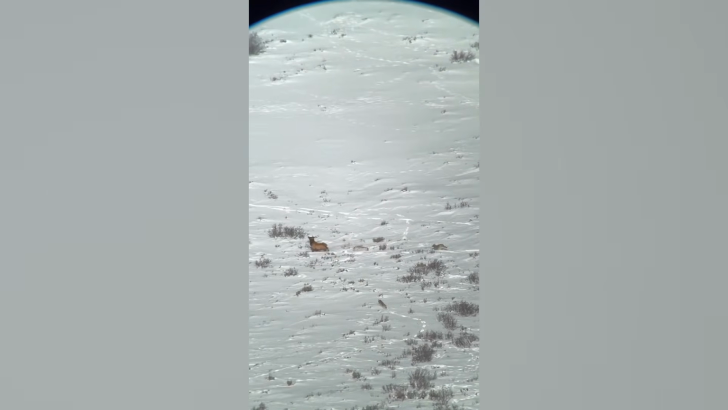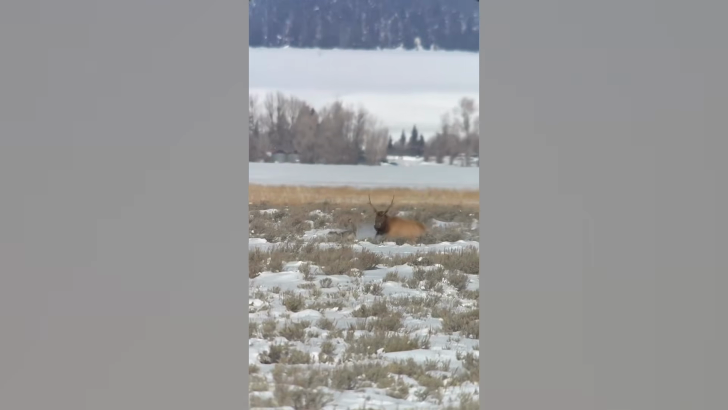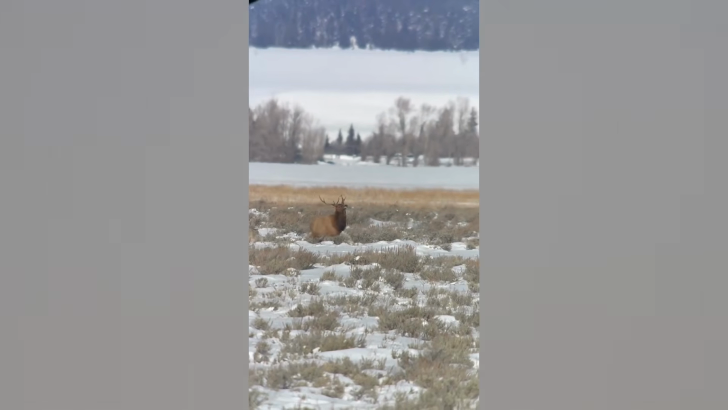Let me set the stage here. A newly formed, yet-to-be-named Wolfpack has been successfully hunting elk on the National Elk Refuge for the past few months. Well, one morning, they decided to cross the Gros Ventre River into the Grand Teton National Park, where these bull elk are not like they are over in the refuge.